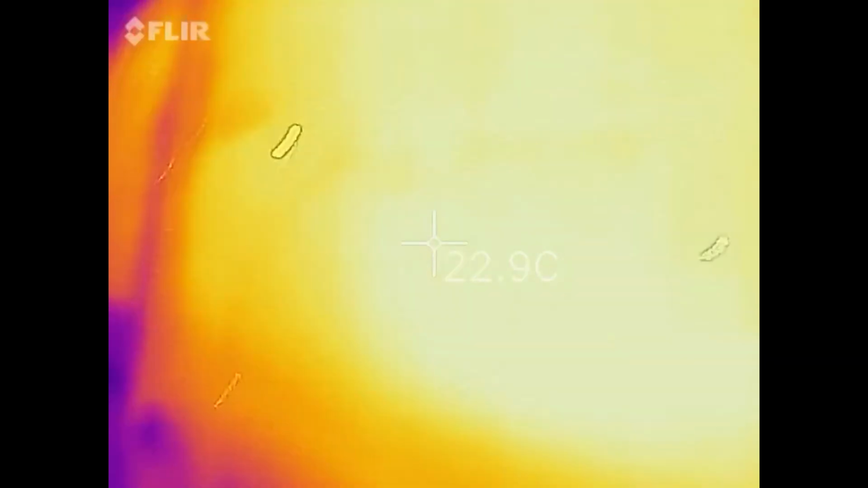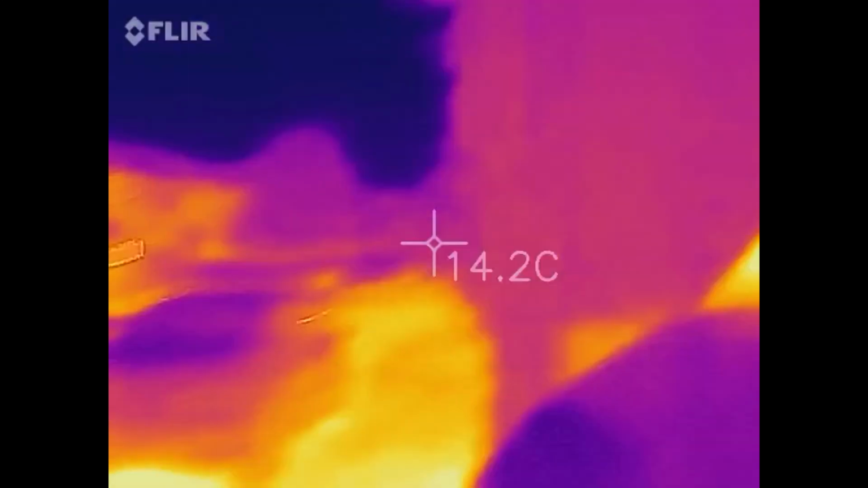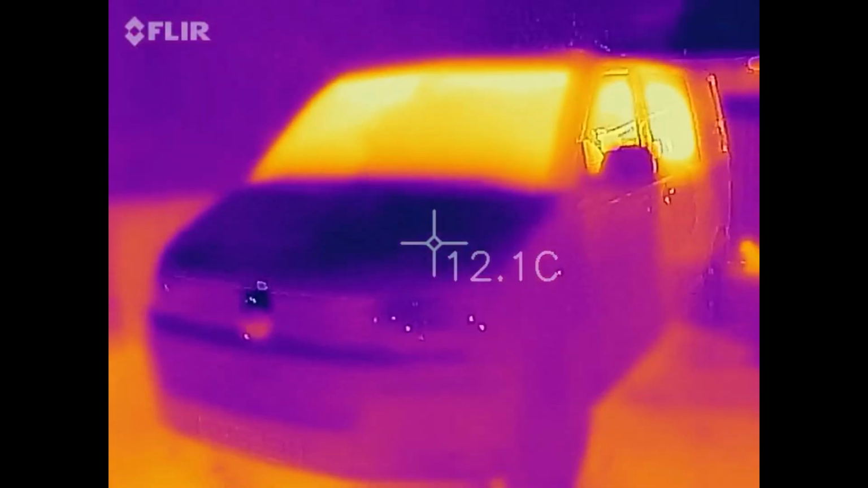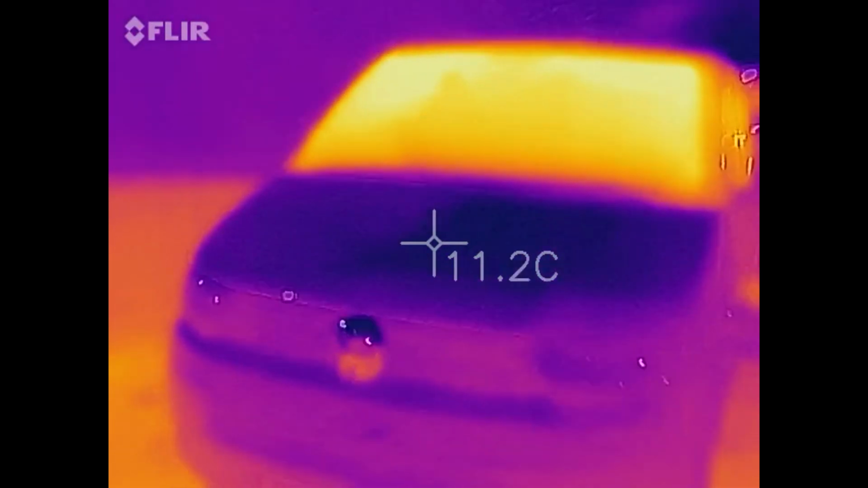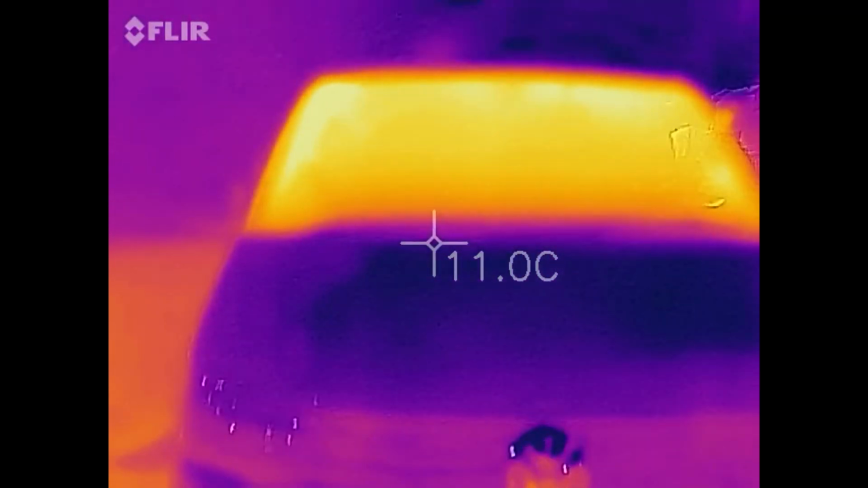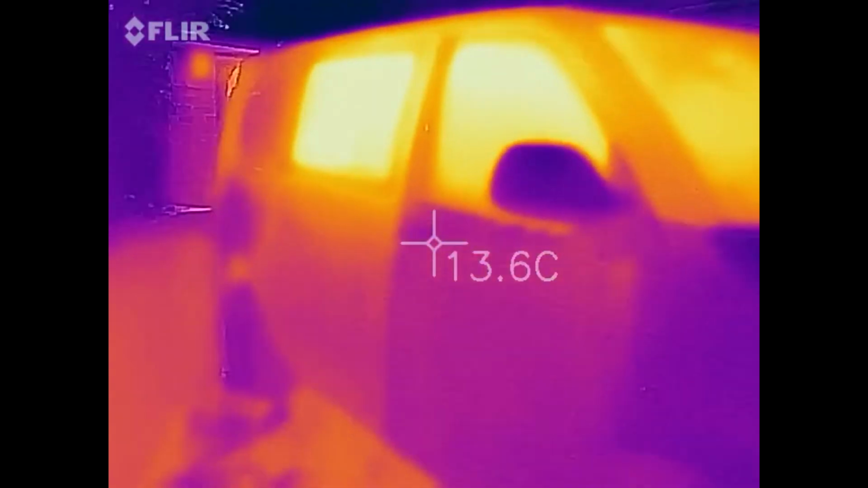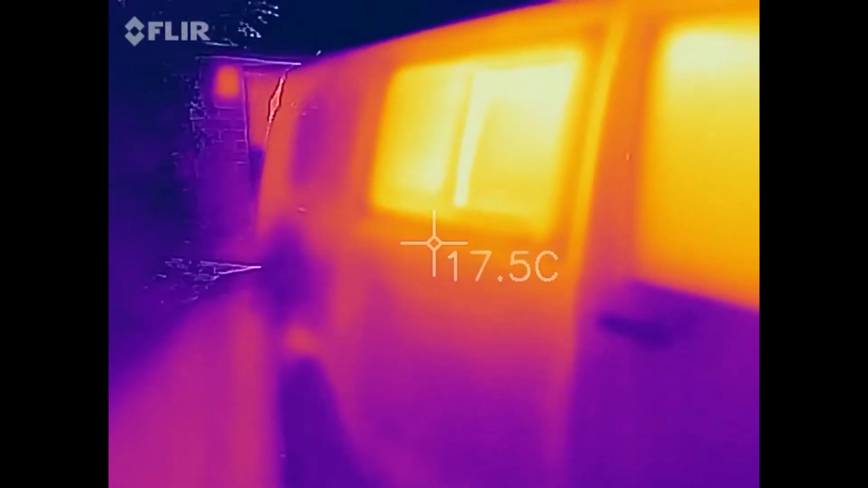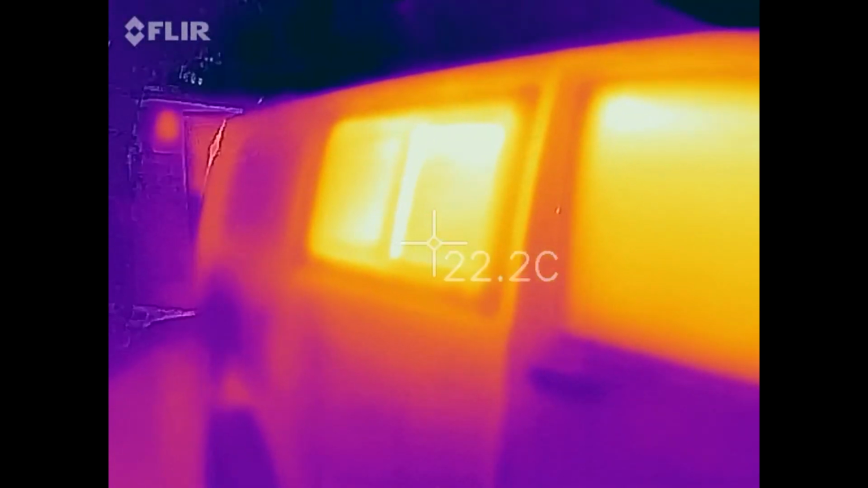Looking from the front, that window's glowing, so there's no thermal insulation on that. In fact, a lot more heat seems to be directed at the windscreen now. All the heat's pushing forward. Yep, nothing's glowing on the side, just the window. The windows are glowing a lot more.